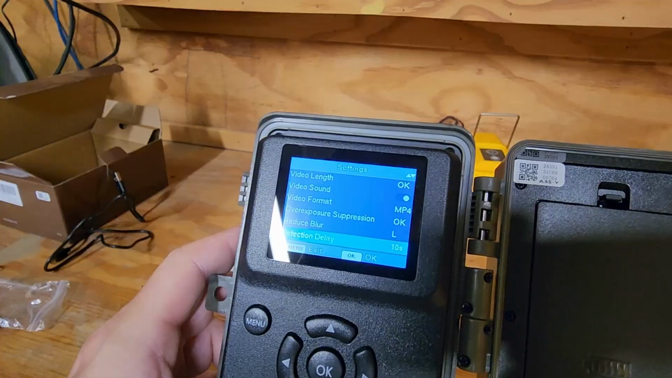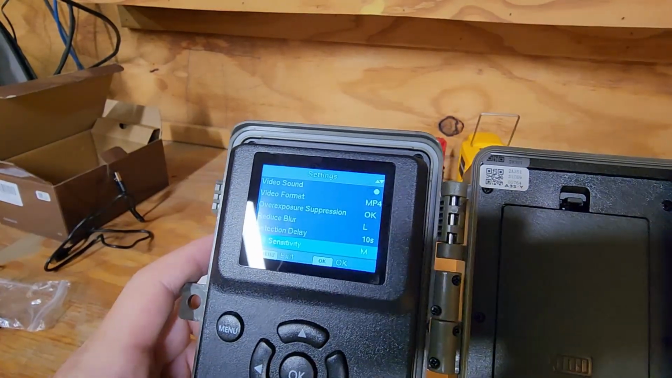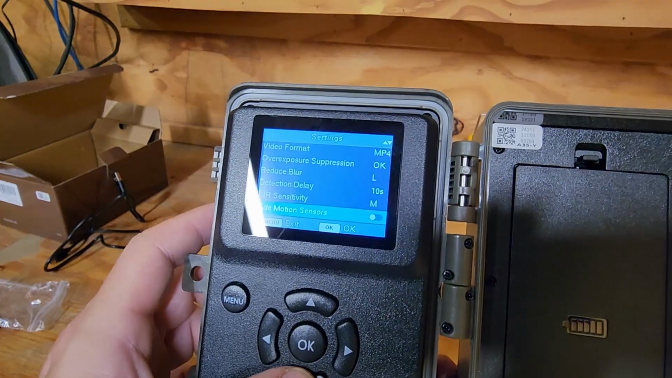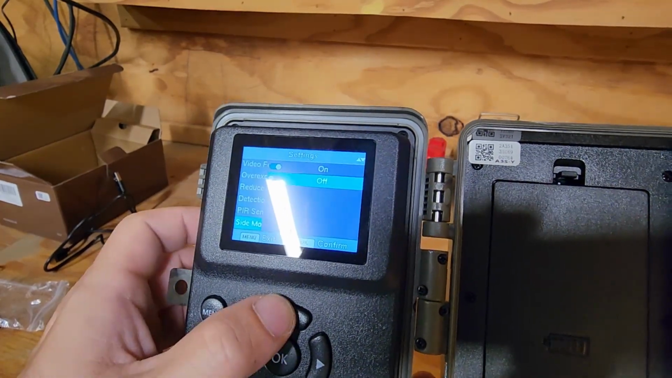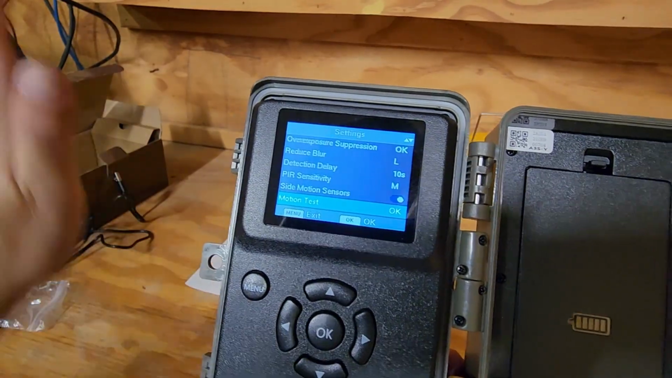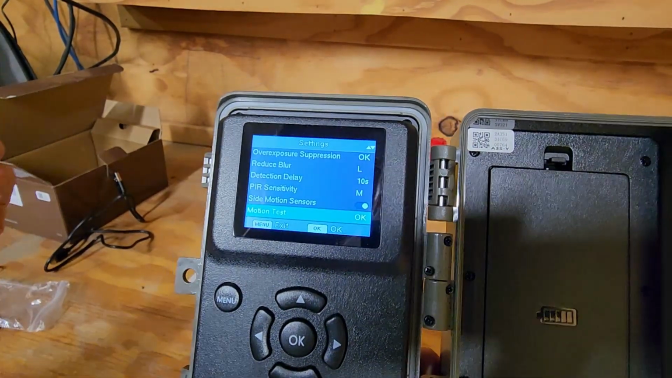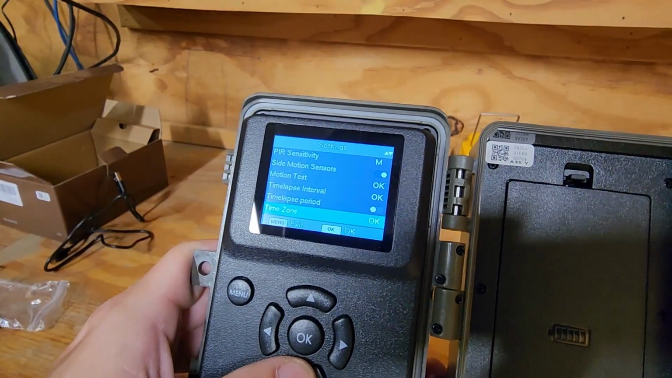Okay, detection delay is 10 seconds. The sensitivity is at M, which I'm guessing is medium. We'll leave it there for now. If we don't get anything, we may have to make it higher. Side motion sensors, we want those on. That'll give us a better heads up. If something's coming into view, we can start the recording before it actually gets in there.